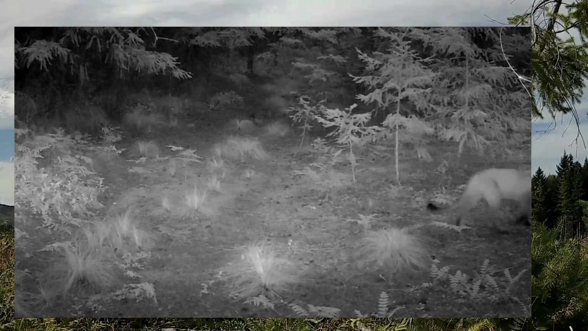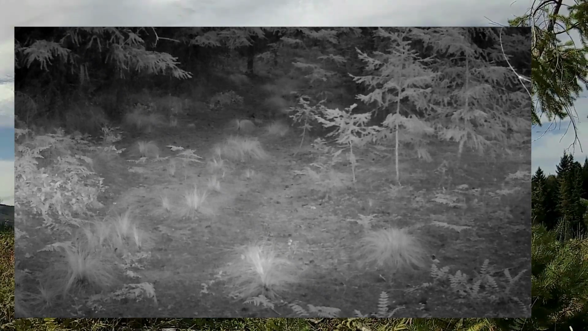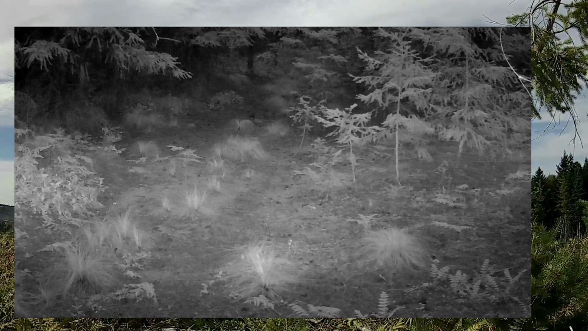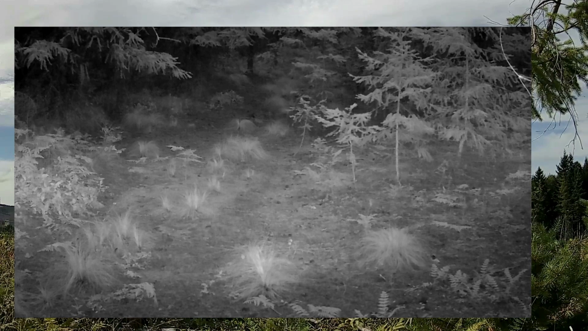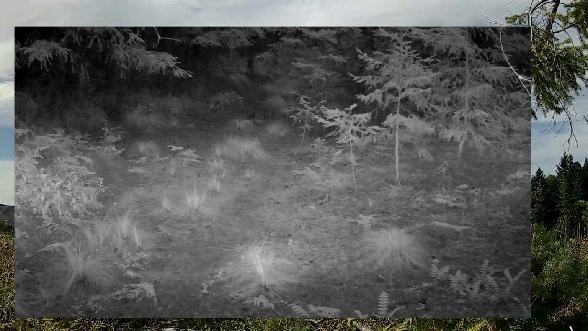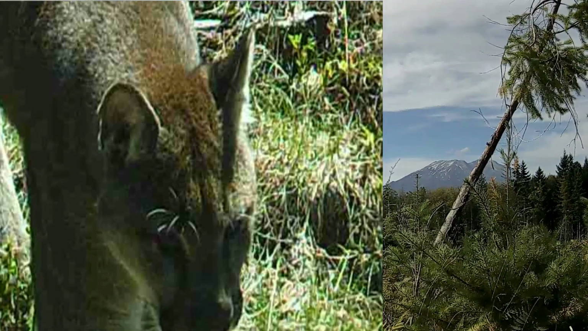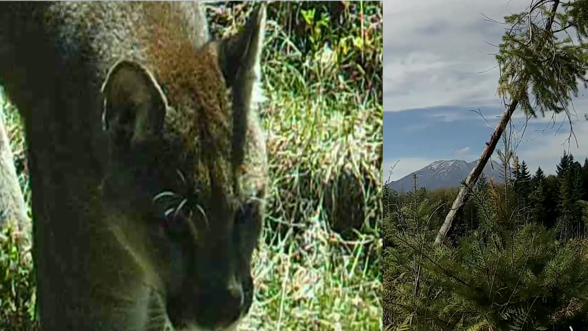I've got a few cougar mountain lion videos exclusive that are on the channel. There's the one I just talked about, that cougar tracking us out. I think it's called Mountain Lion on Our Trail or something like that. Anyway, you can find that. There's another one where this cougar actually chewed up, bit, and broke my trail camera. That's another whole video. That's amazing.